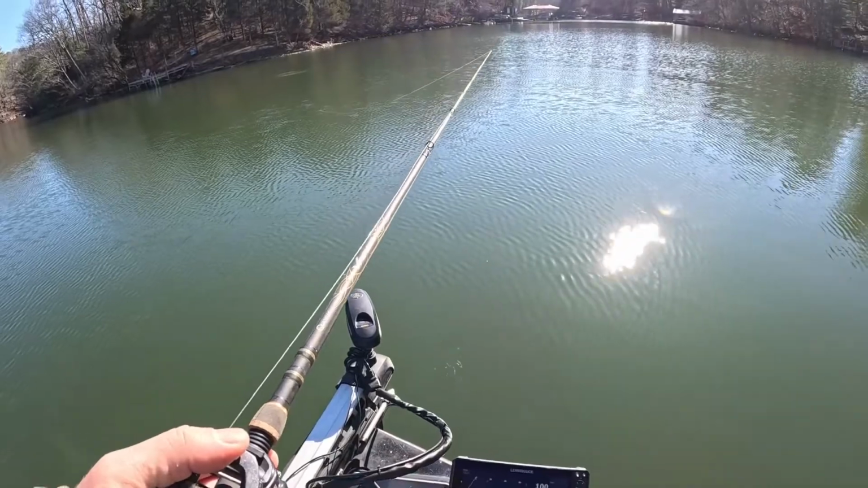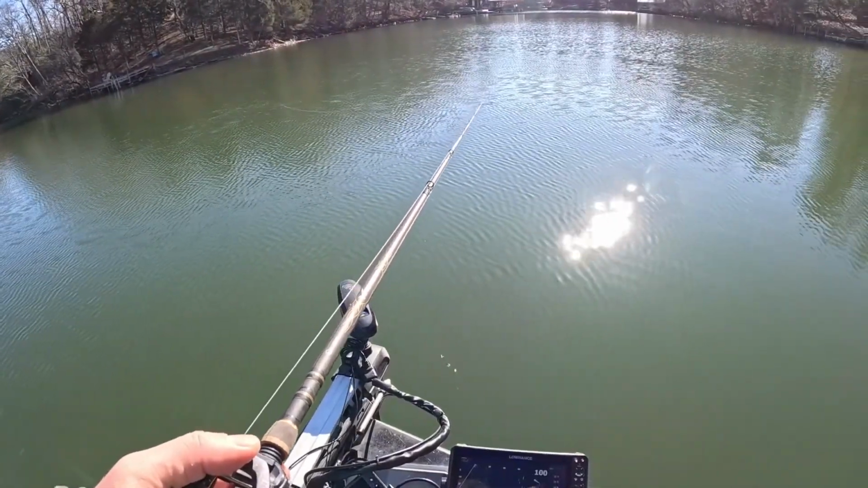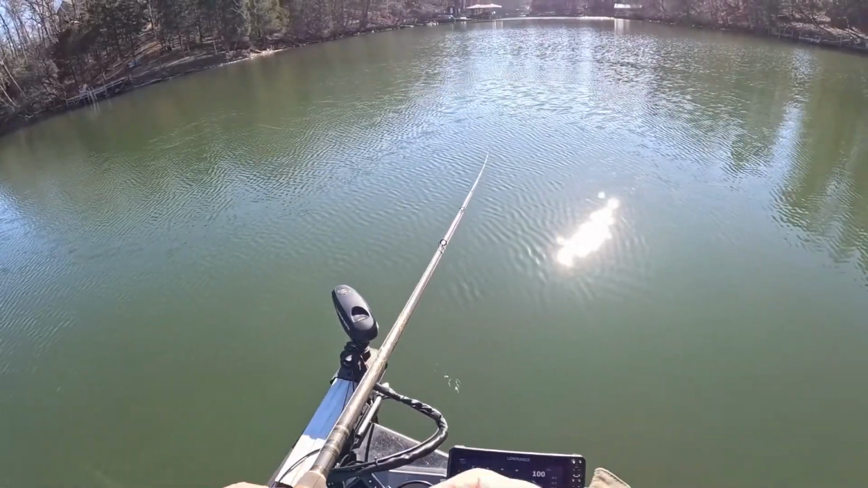Today we're going to be talking about umbrella rig fishing on forward-facing sonar. That's right. We're going to be using the cheater box, video game fishing, screen watching, spotlighting, whatever you want to call it.